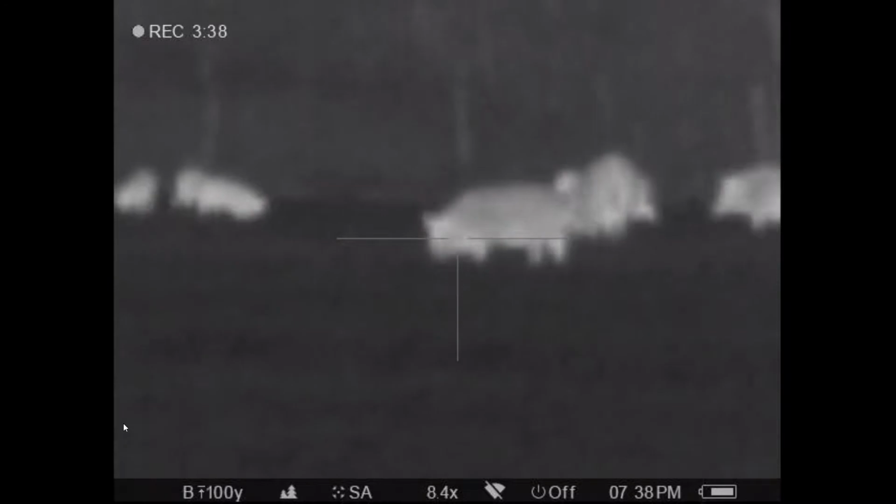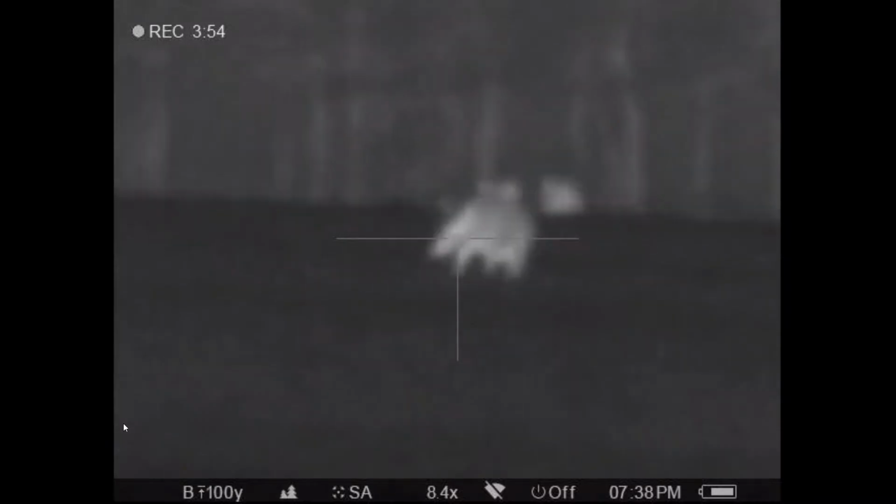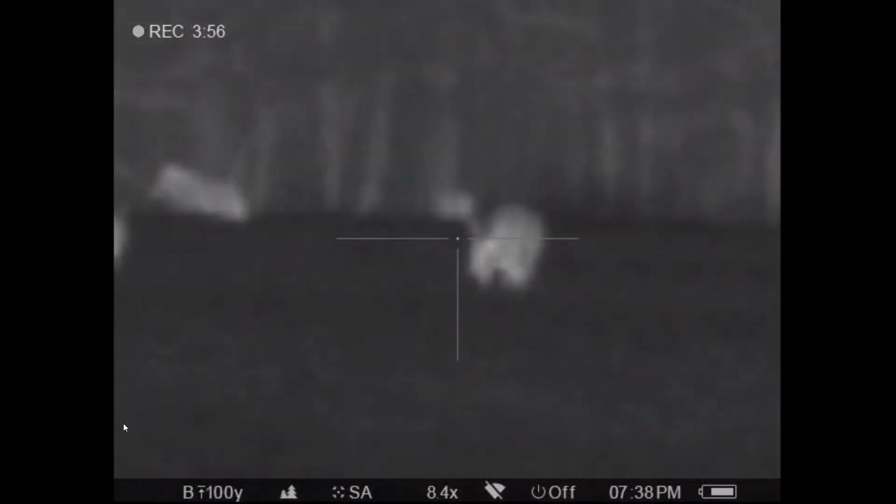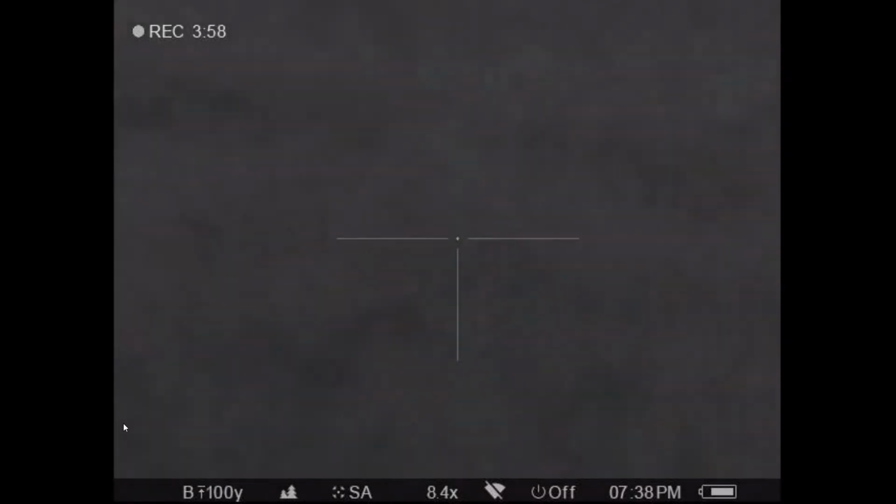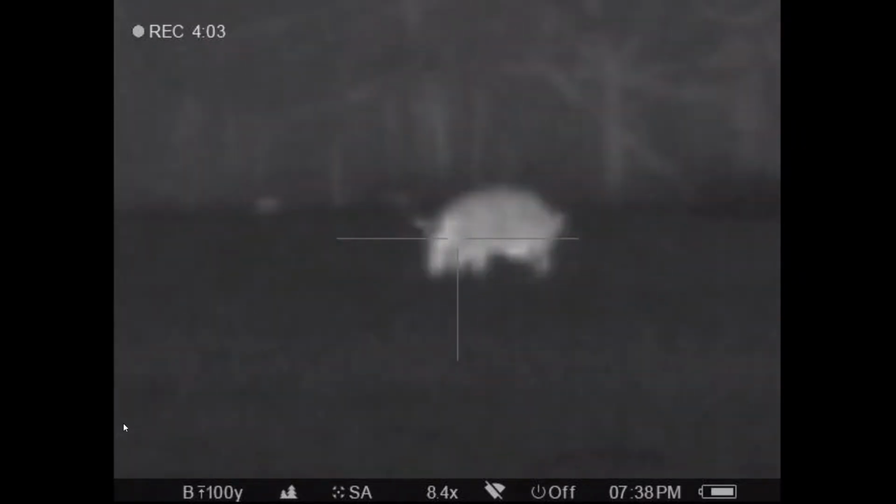I still can't decide which one I'm going to get. I think that is the one right there. Boom. All right. Shoot the bolt action. Here we go. Got that one. Didn't lead him quite enough, but I hit him. This one here, he turned to the left just when he should have. There goes one down right there.